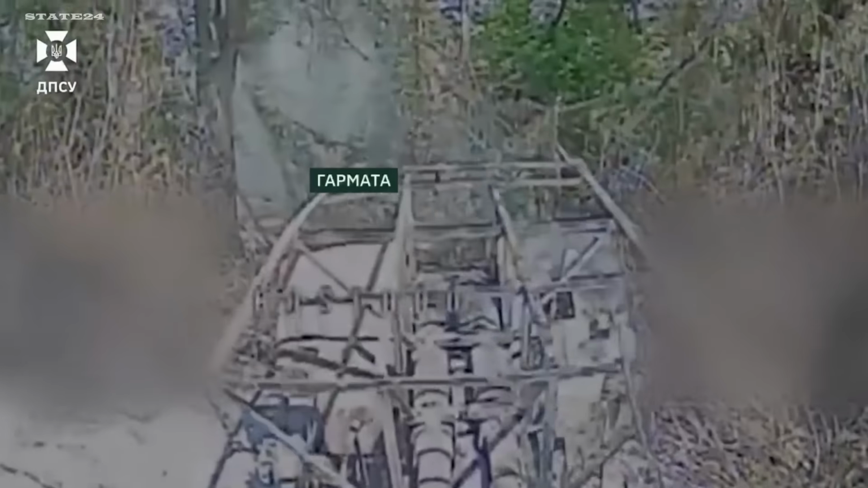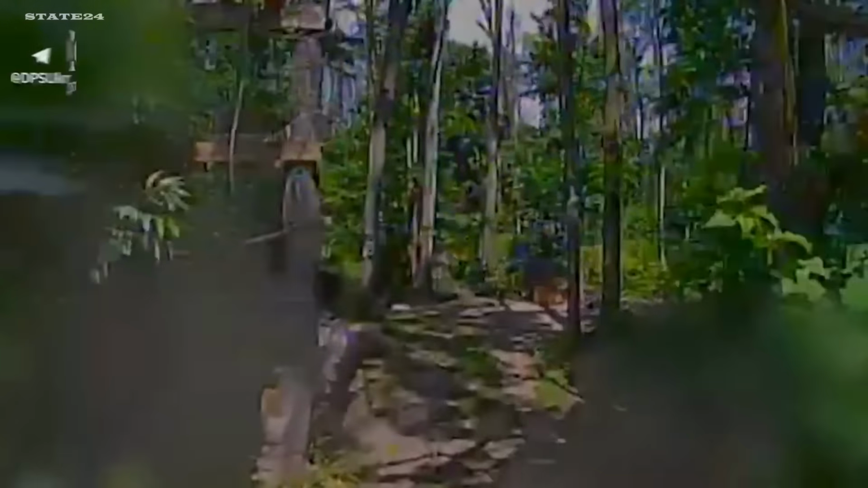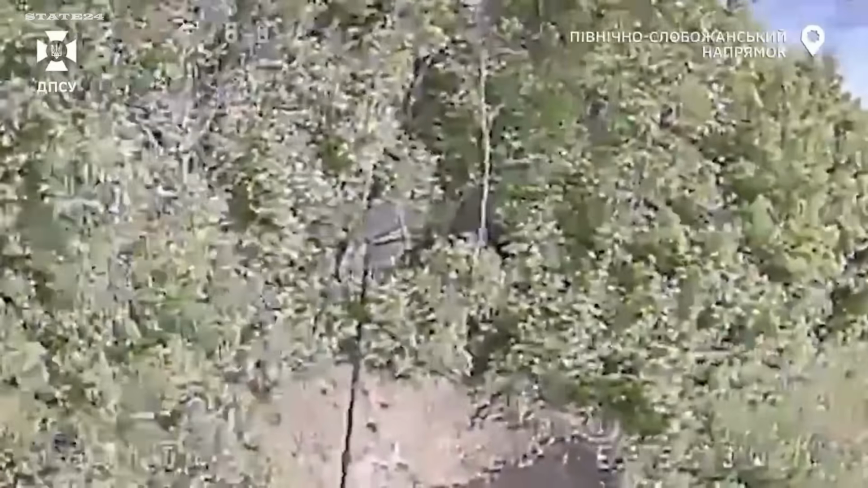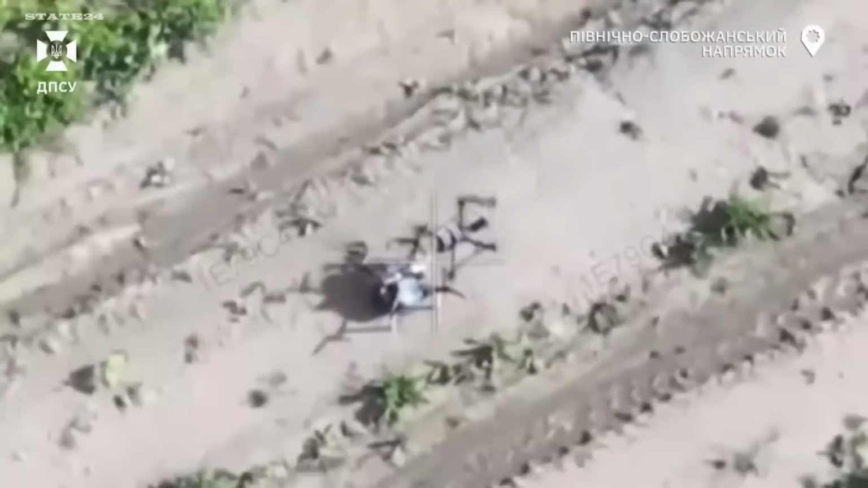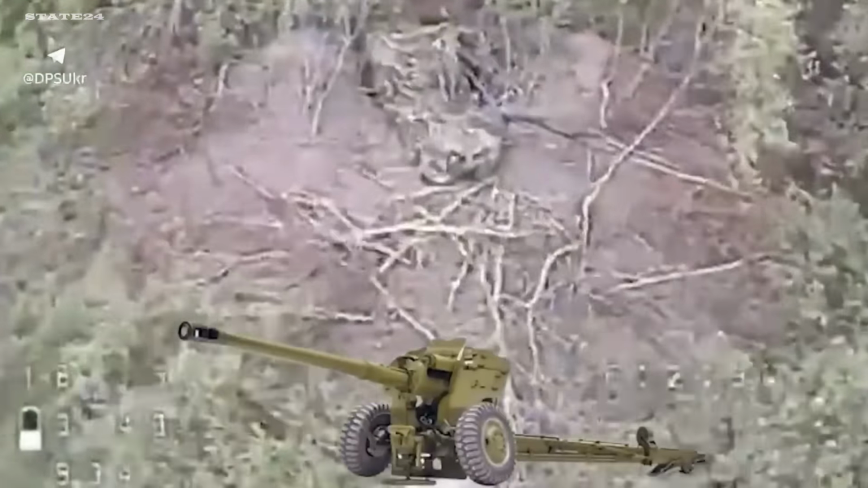What you just watched isn't a highlight reel. This is the daily reality across more than 1,200 kilometers of front line. Pokrovsk, Lyman, Siversk, Kherson, deep inside Russian territory. Drone operators are active around the clock, in every sector. And the numbers reflect it.